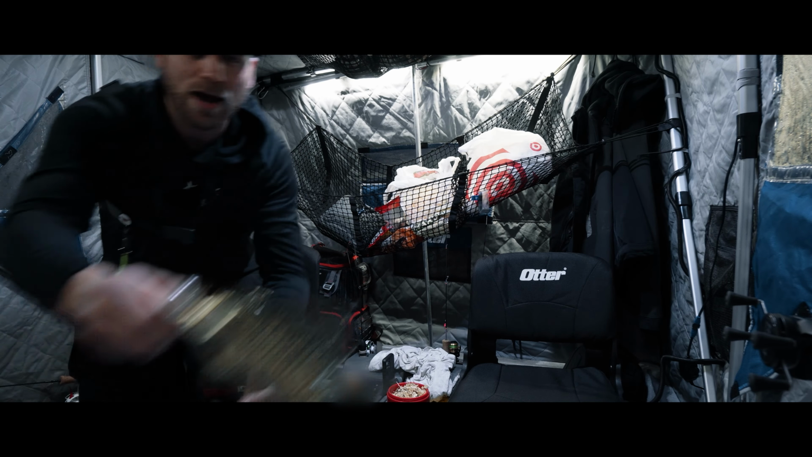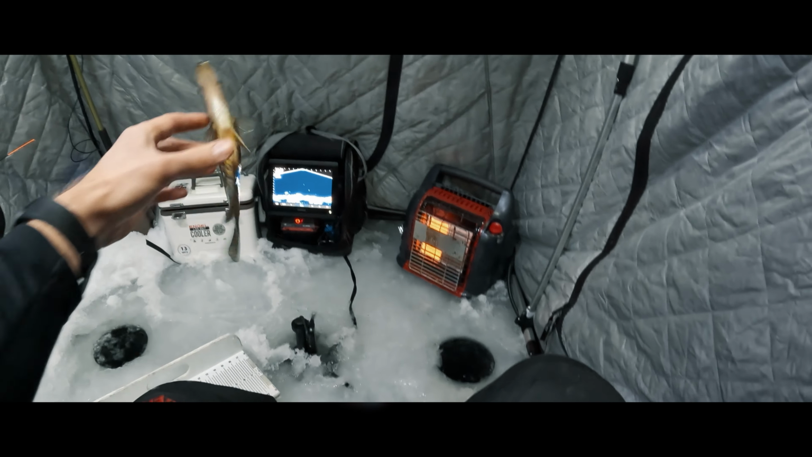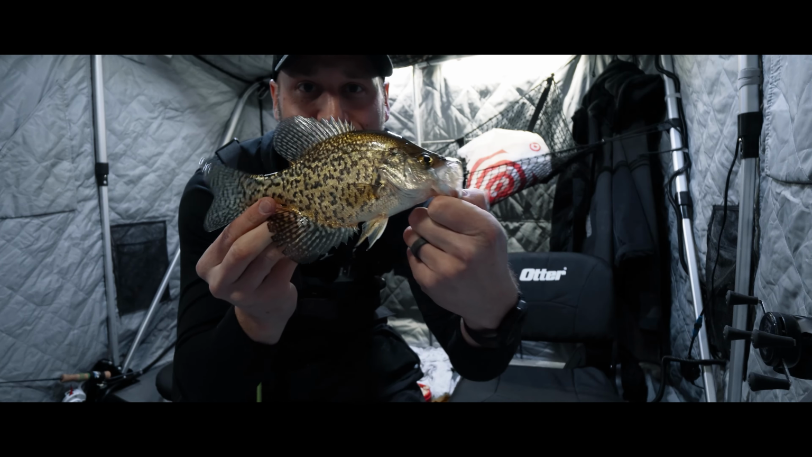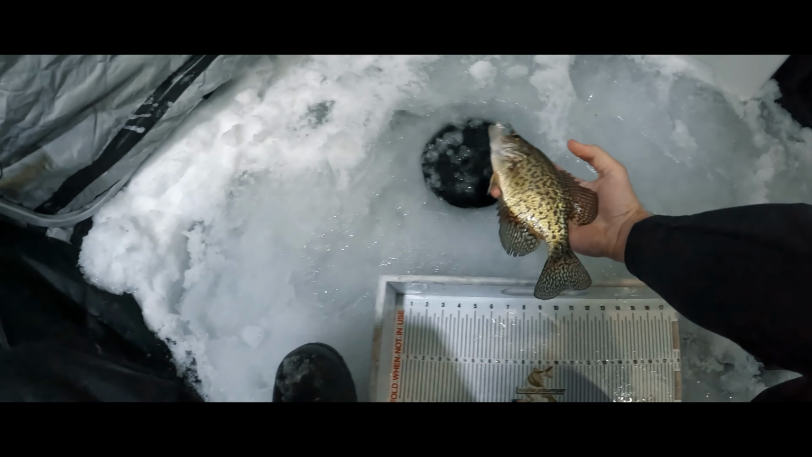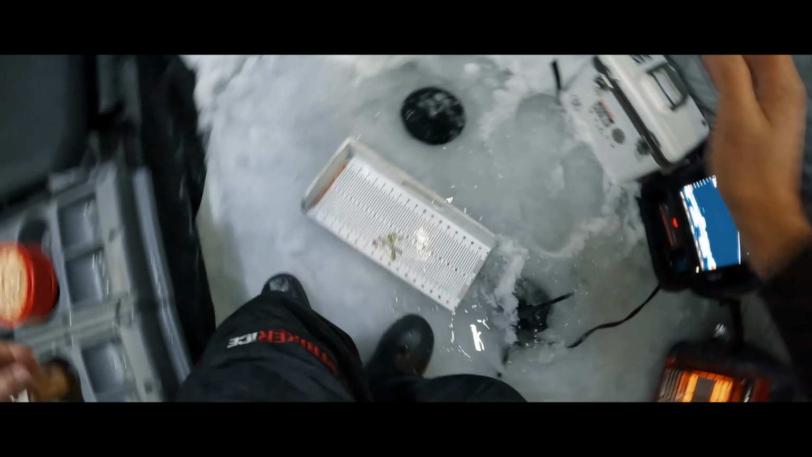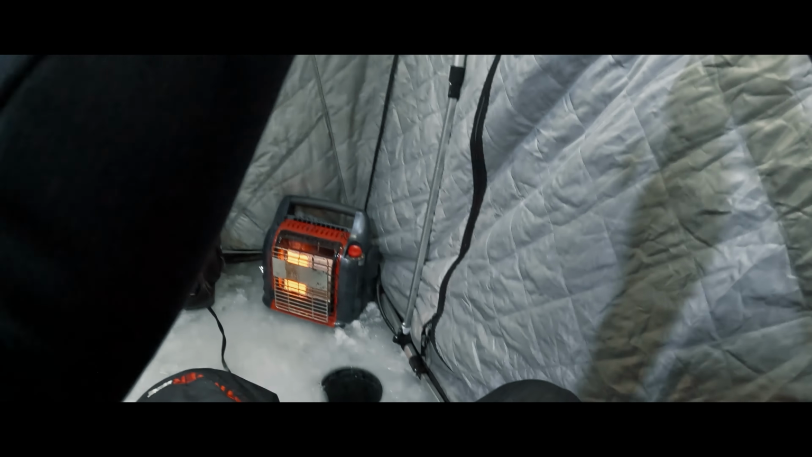Crappie! Crappie are a blast in the glass to catch. What do we got? Just over 9. We'll let her go. See you later. Hey. That was a good fish bite there. Look at that, crappie. We're starting to get into them here. 9.5-inch crappie. Let her go to see another day. There you go. There we go.